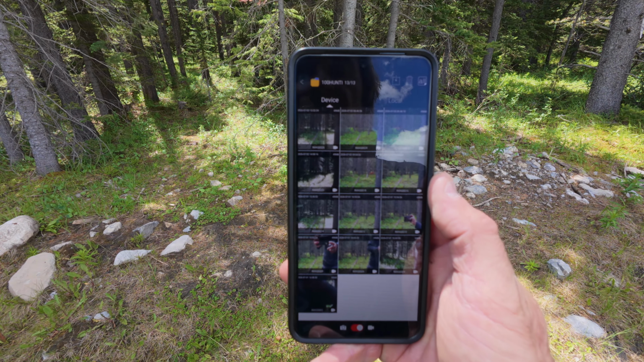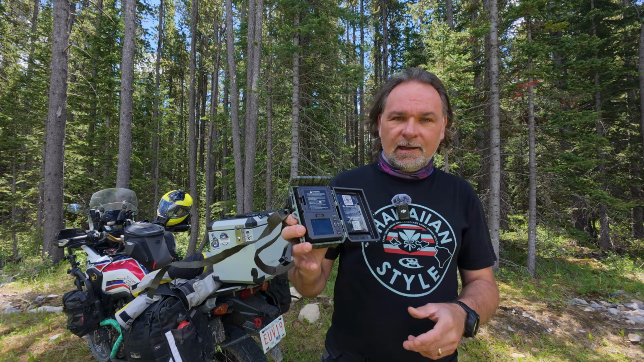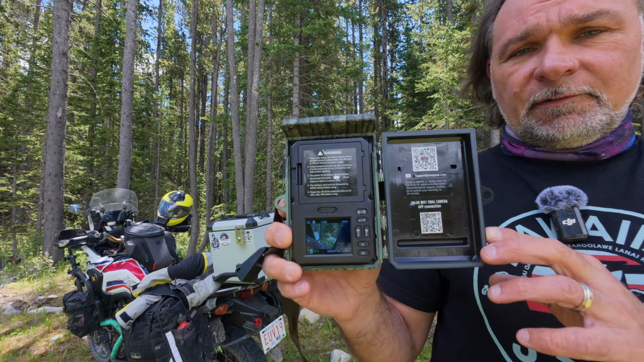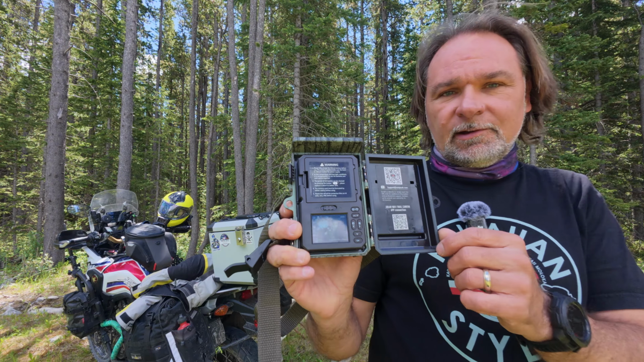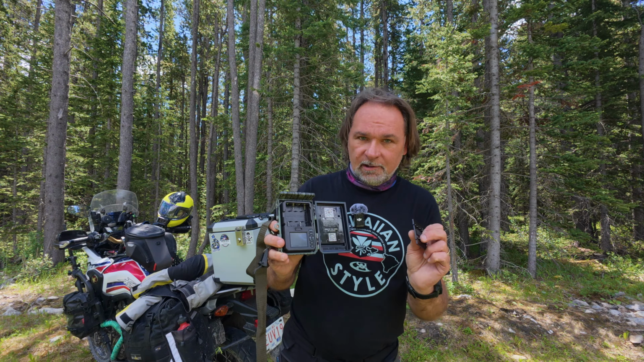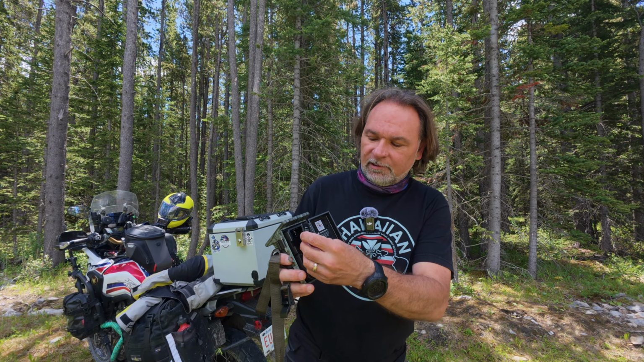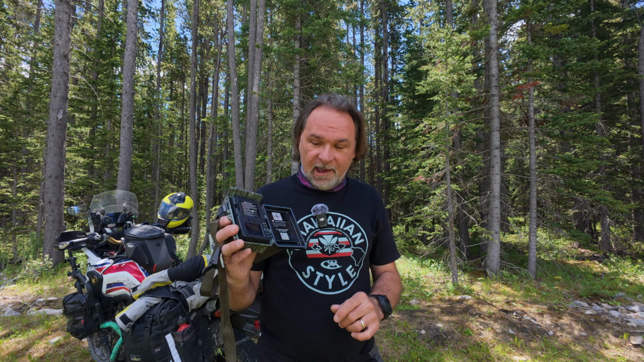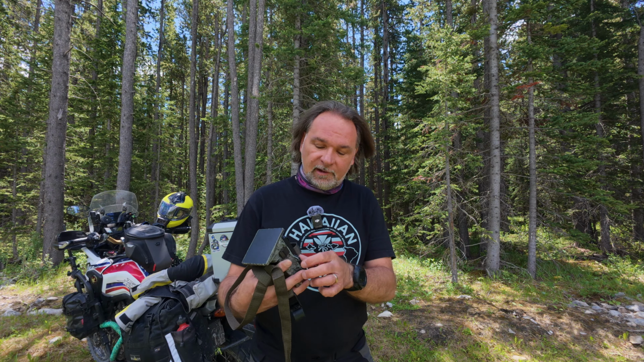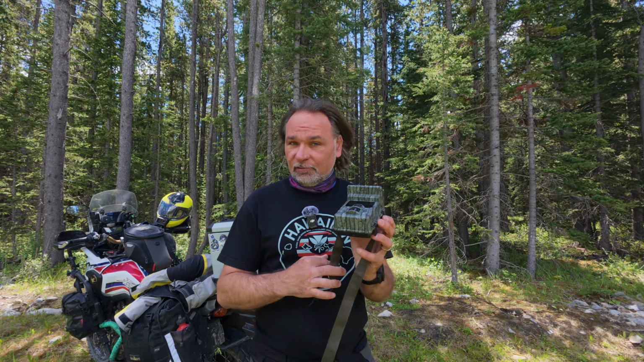I'll bring that up on the computer and we'll see. So we do have some footage. And check out the battery. After 4 days, it's still at 100%. And there is no secondary battery, just running on the rechargeable and solar. 4 days out, right here in this forest, and the camera is still fully charged, which is awesome. So as I mentioned in the review, those cameras are really no joke. They're pretty good.